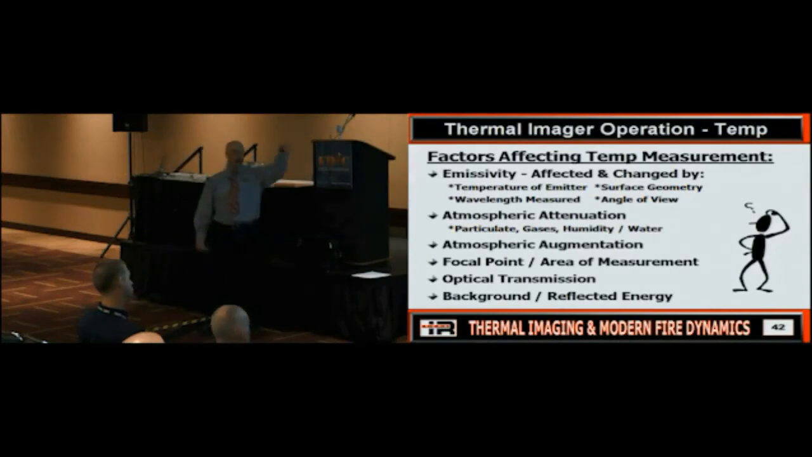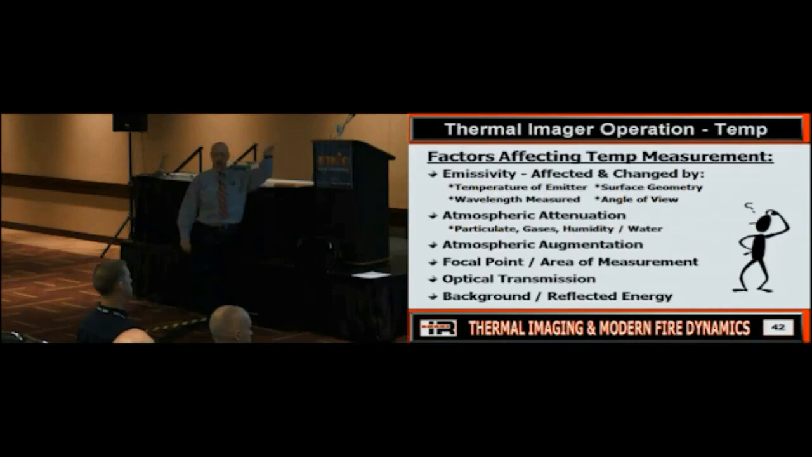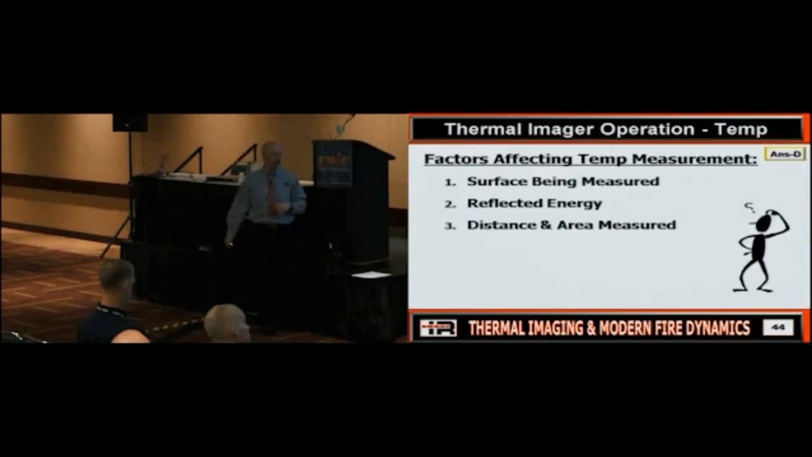But to get that, you've got to take all this stuff into account. And it's 80 hours' worth of training for level 1. Okay? How much training have you had on temperature measurement? Can you even address all these issues? Do you even know what all these issues are, right? So now let's break it down into the fire service. What do we really need to focus on when it comes to temperature measurement?